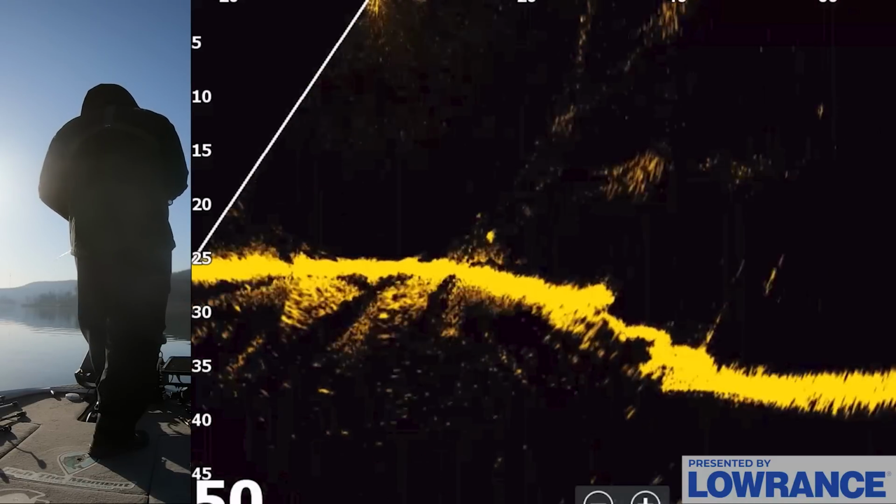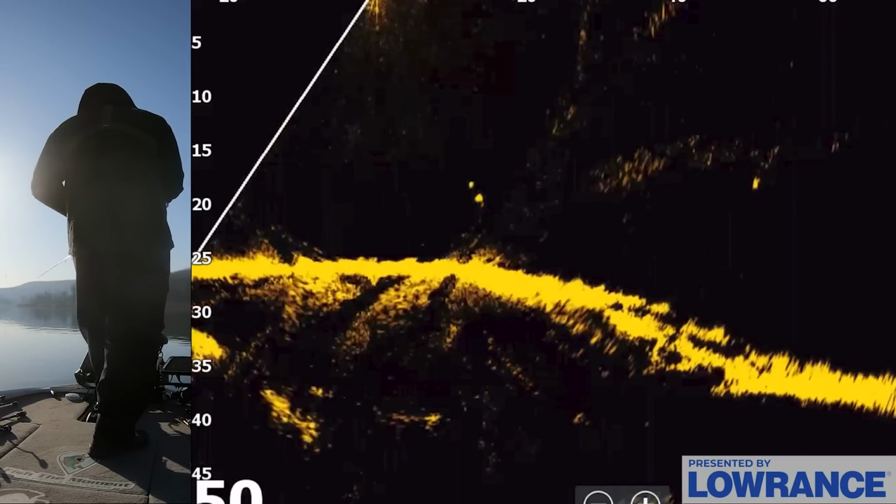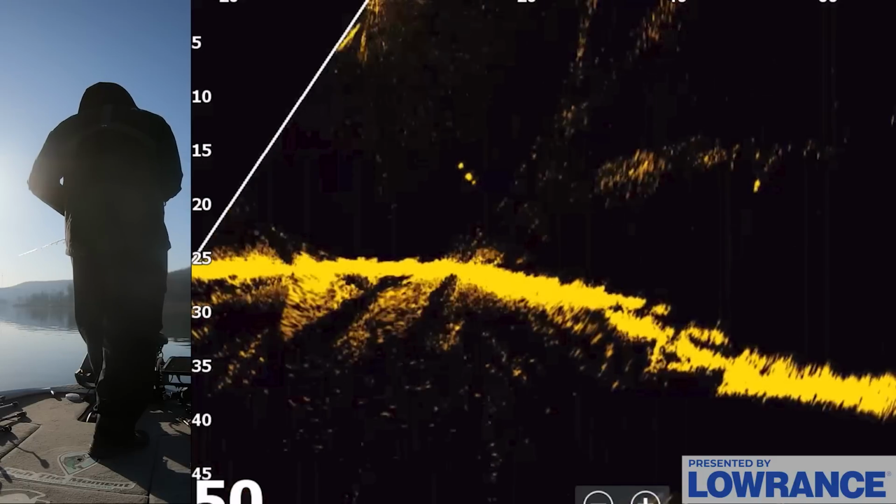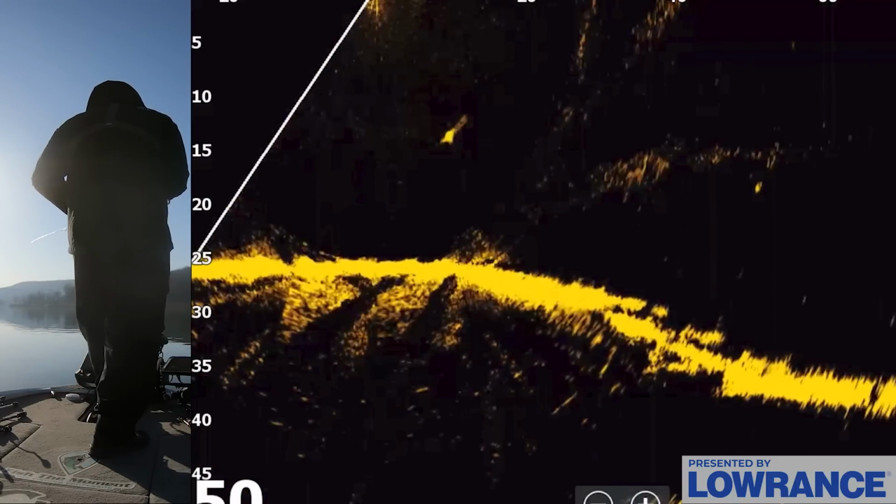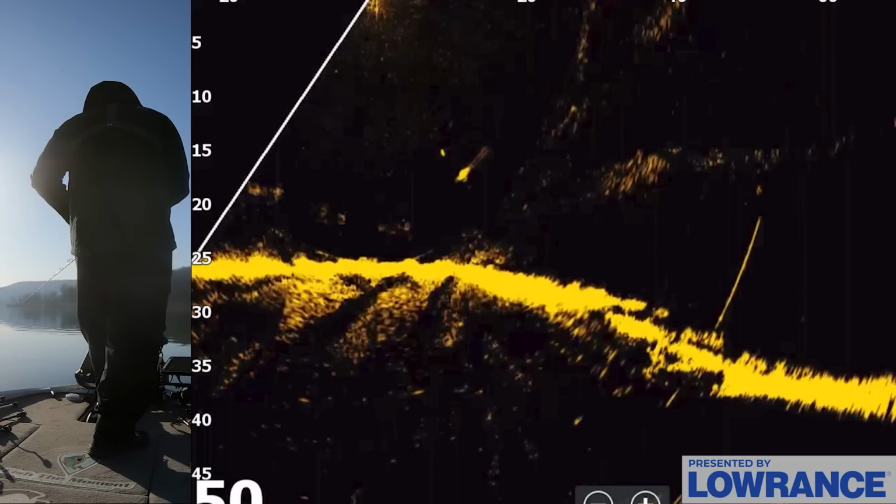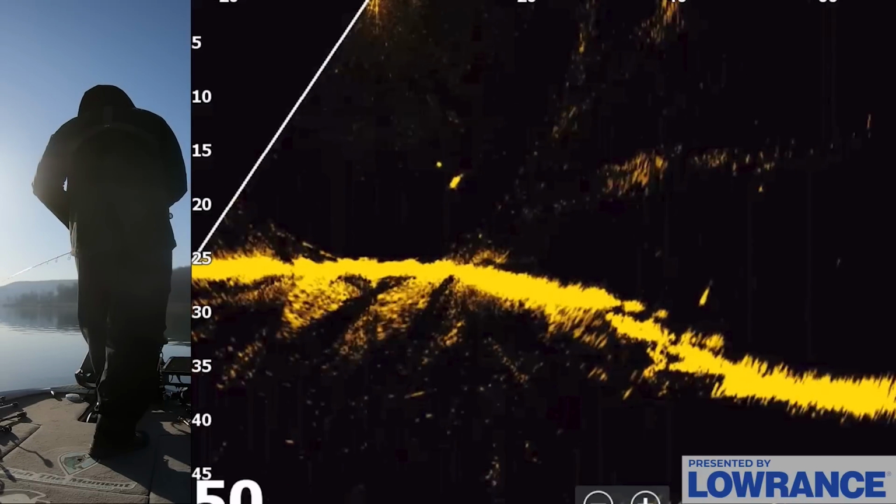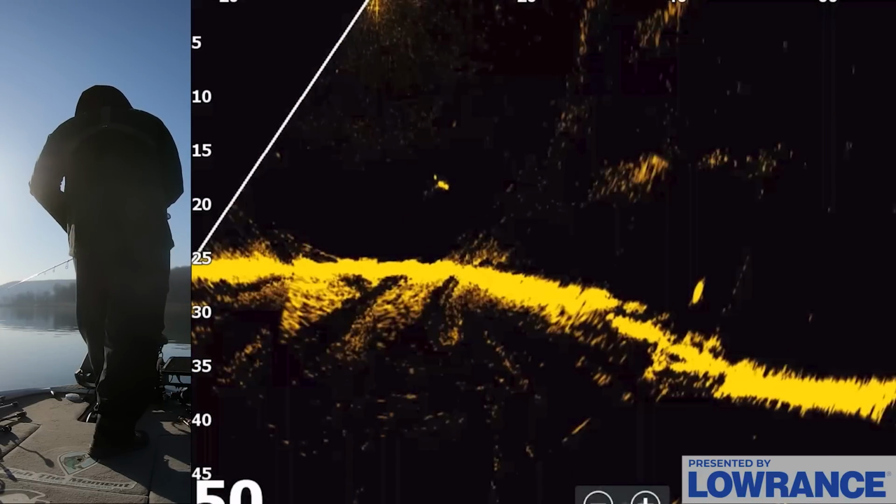Come on. Didn't see him at all because he was so tight to the bottom. Come on, come get it. Get it, get it. Ah, man. They're just not committing like I would want them to. But there's a bunch of fish right here just sitting off the bottom. Let's see if he gets it again.